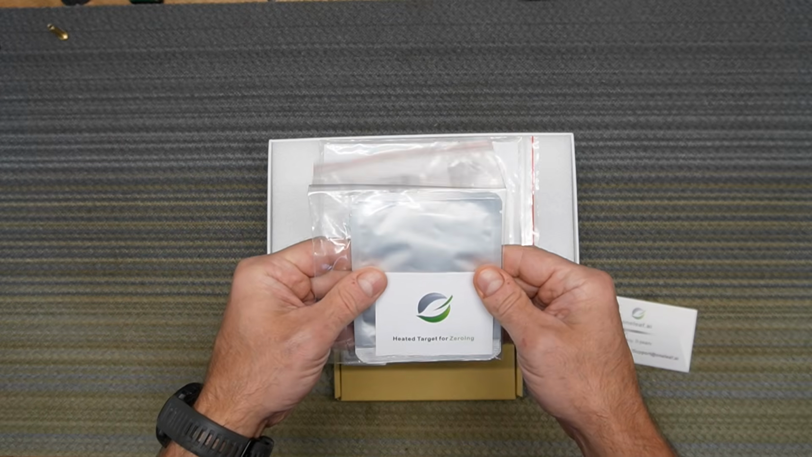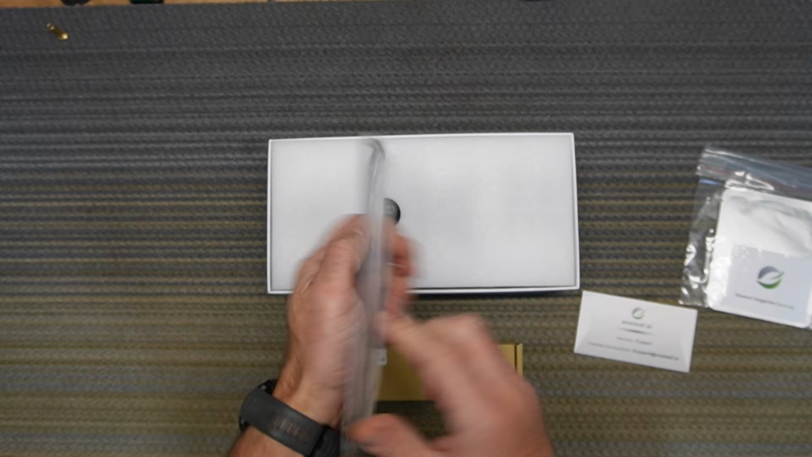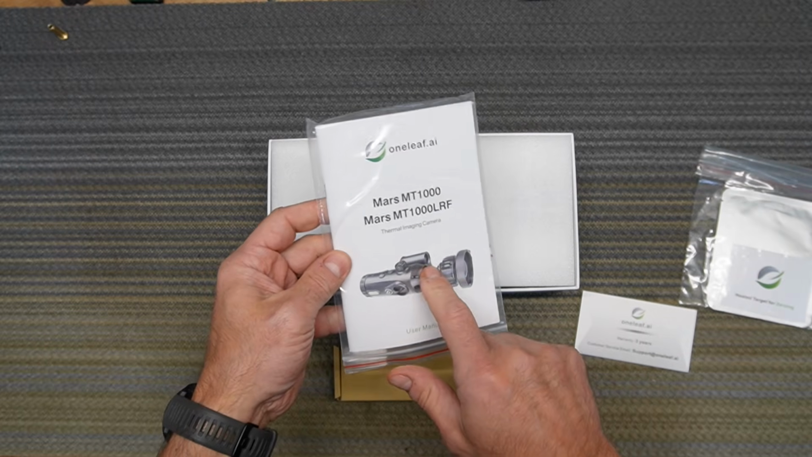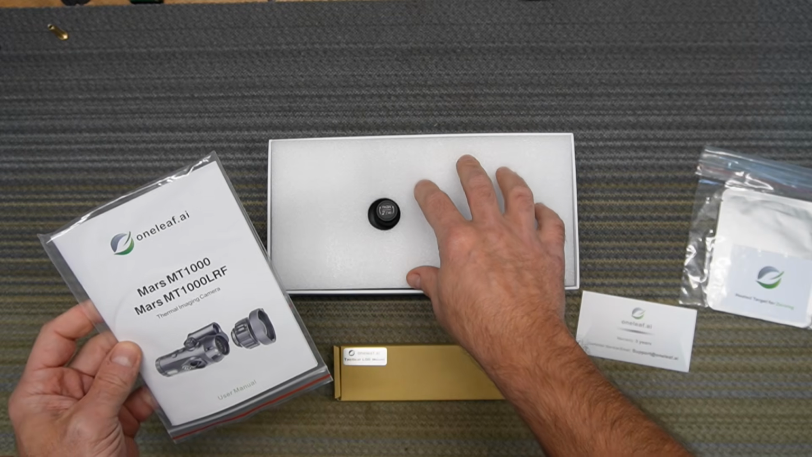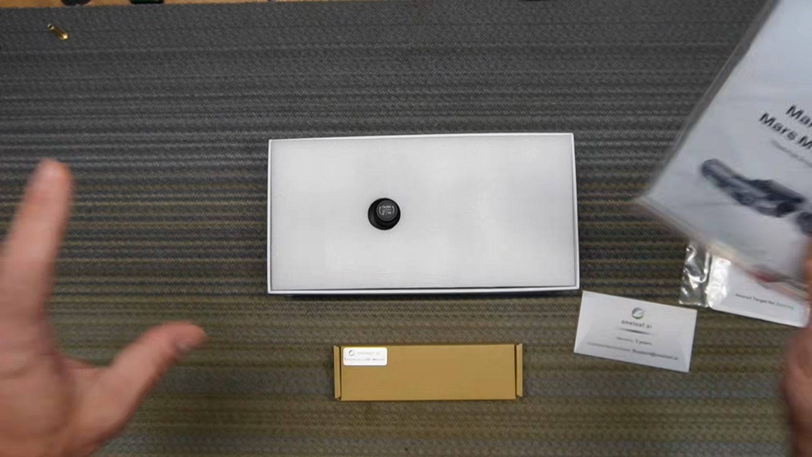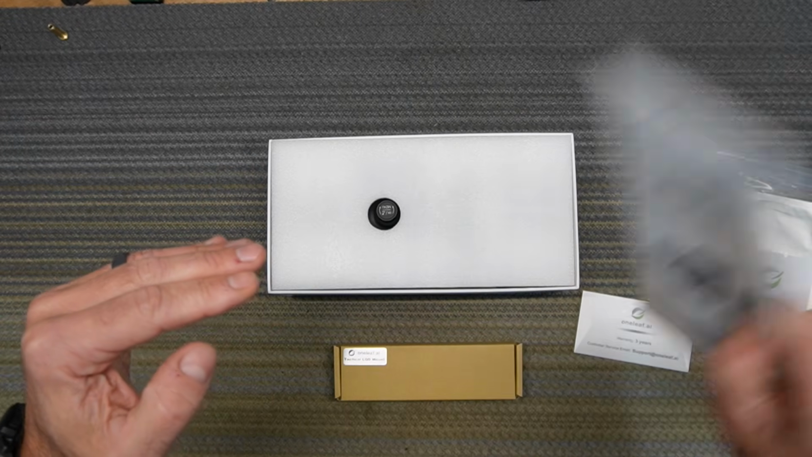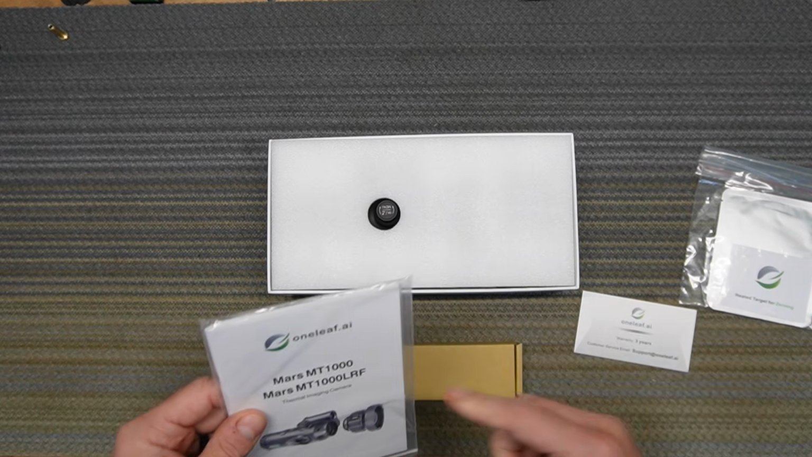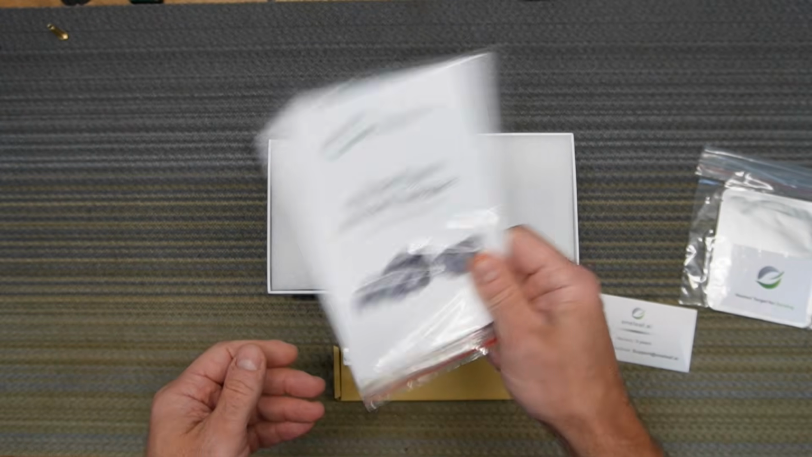Thermal patch for sighting, for zeroing, a manual, and a cloth to wipe your lenses. But let me tell you something, you don't need the manual, because the way the menu works on this scope, everything is in the menu. When you go through the items, it actually breaks down on the side and explains what it is, and it tells you which buttons to push. So when you're out there in the field and you need to change your settings, you don't need to bring this guy with you. Just when you get it, throw this away.